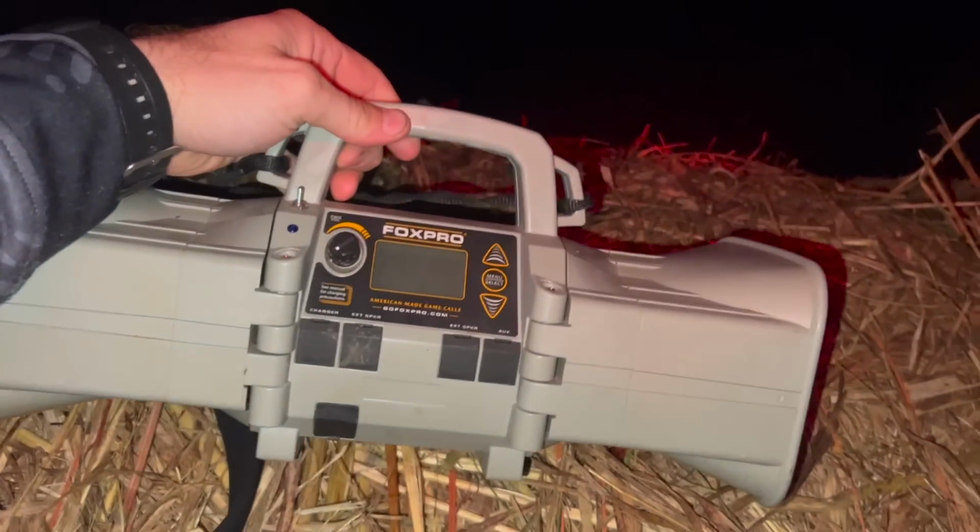Fox Pro X-Wave, baby. Got up there, ripped a single howl, and literally beside the landowner's house, Guff was like, "Here comes a..." Right there, that hay bale right in front of you, on this little terrace. Guff was like, right up here on the hill beside our house is a coyote.